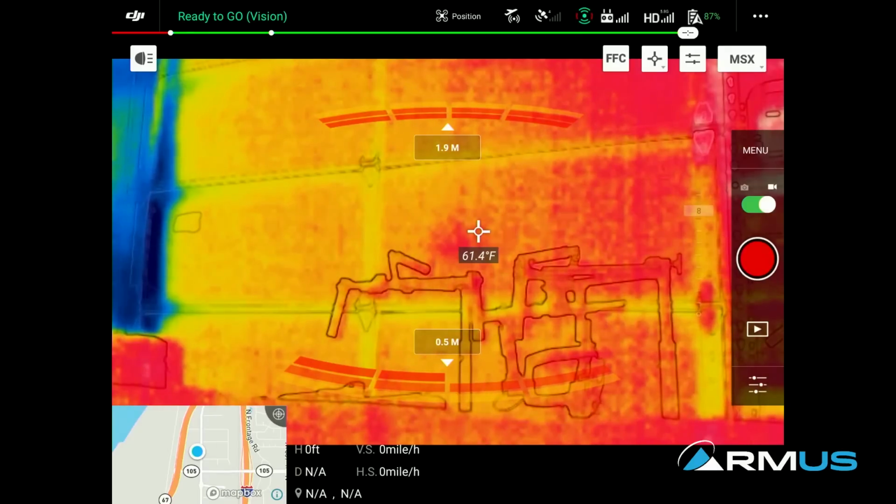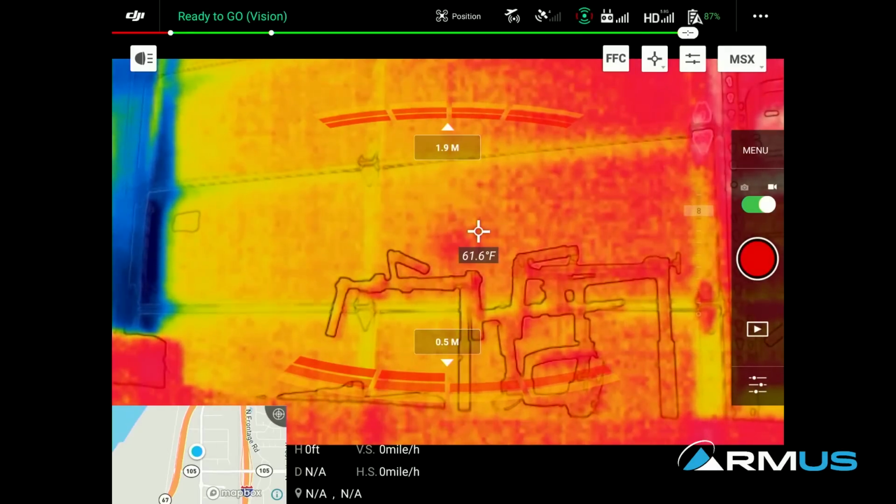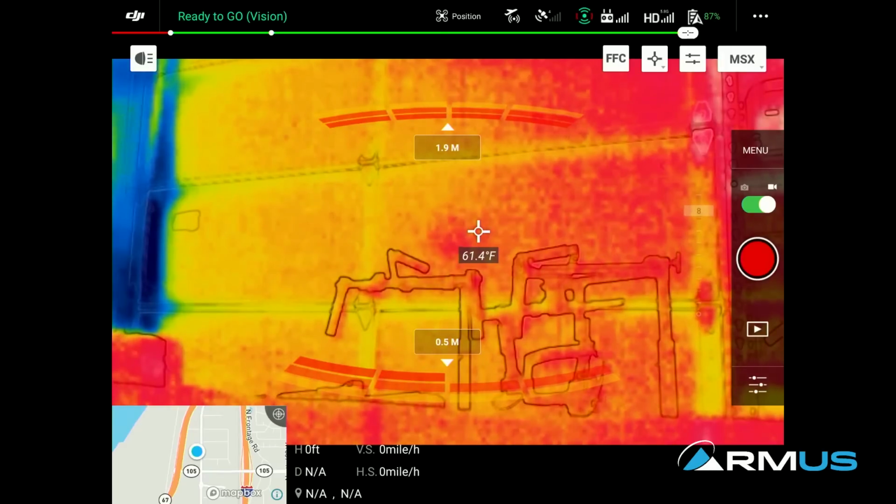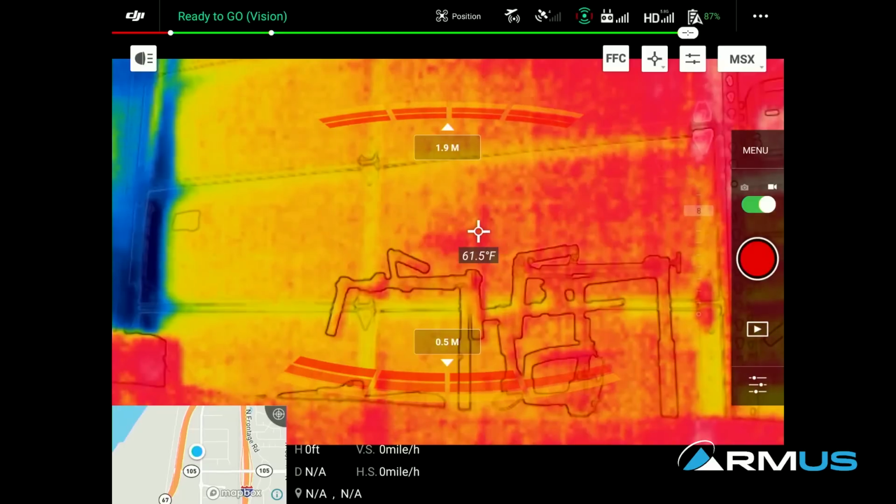And that allows us to adjust for different distances away because of the parallax of the two cameras. That allows us to adjust a little bit if we need to line up the two cameras with each other.